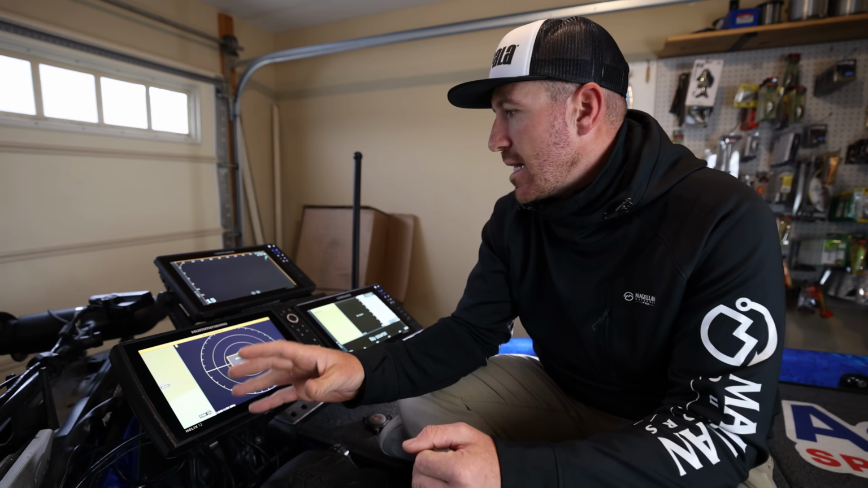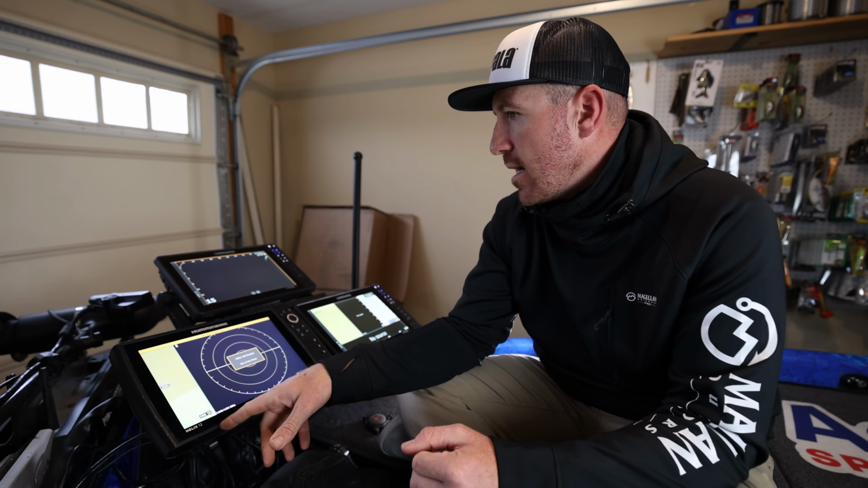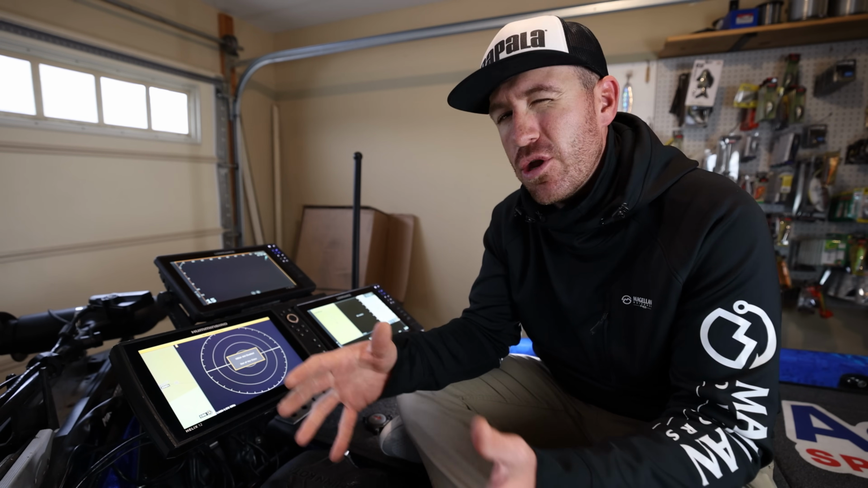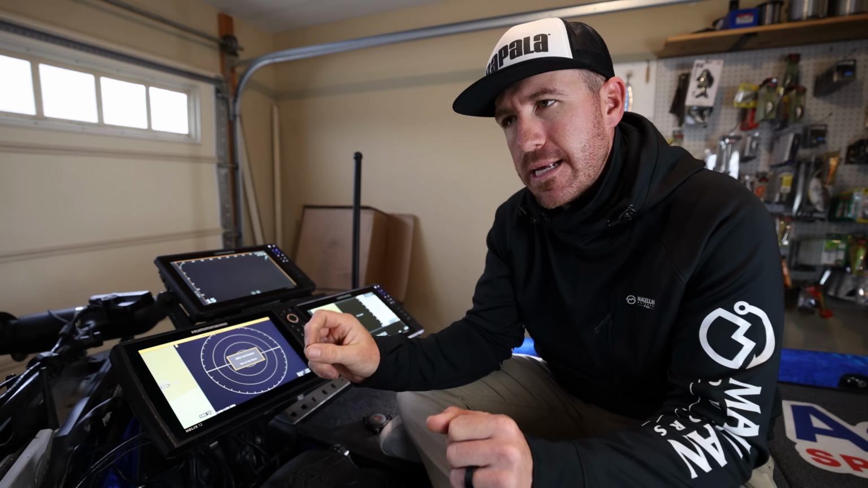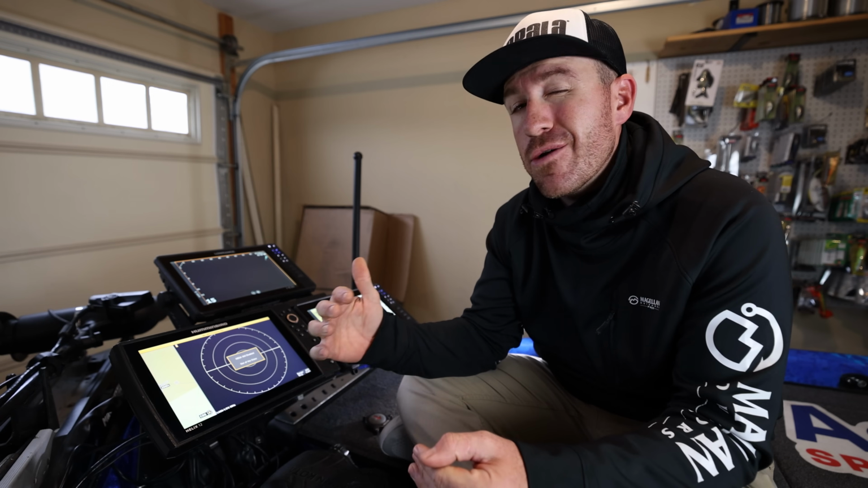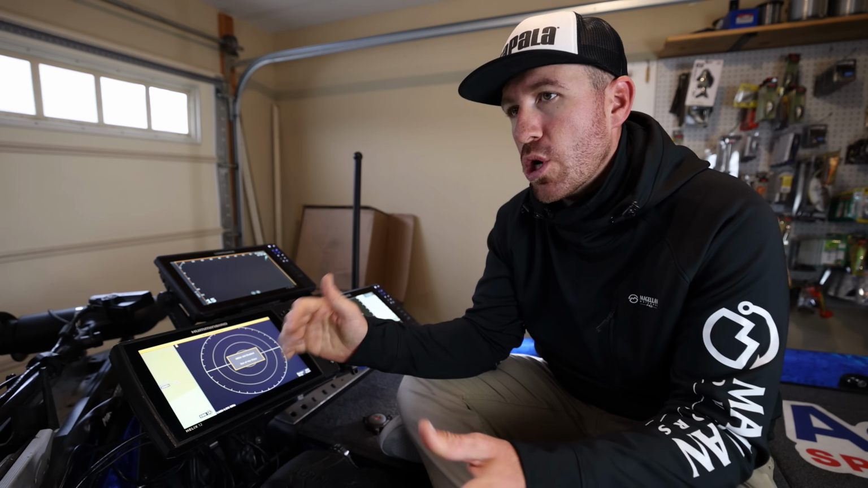The one thing that I will say I have an issue with sometimes is when the 360 is working and then my ActiveTarget's running, I can tend to have a little bit of interference at times. It goes in and out. I can't quite pinpoint exactly why, but it seems to be connected. So if I'm really trying to get a really good quality image off the ActiveTarget, I will turn off 360 sometimes, especially when I'm not using it.